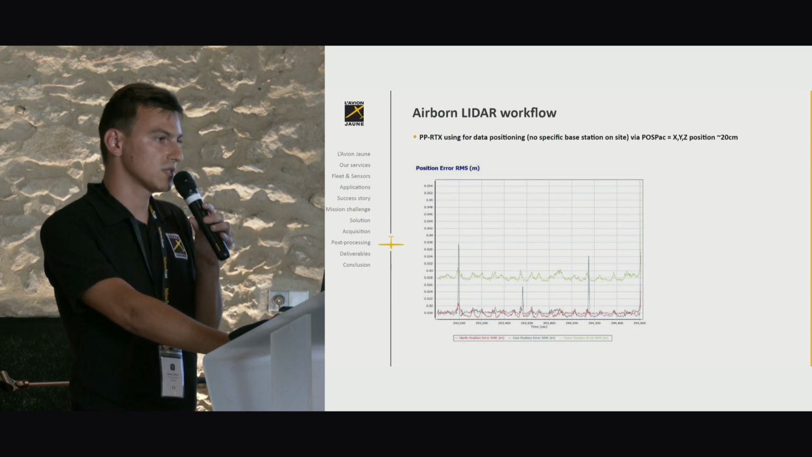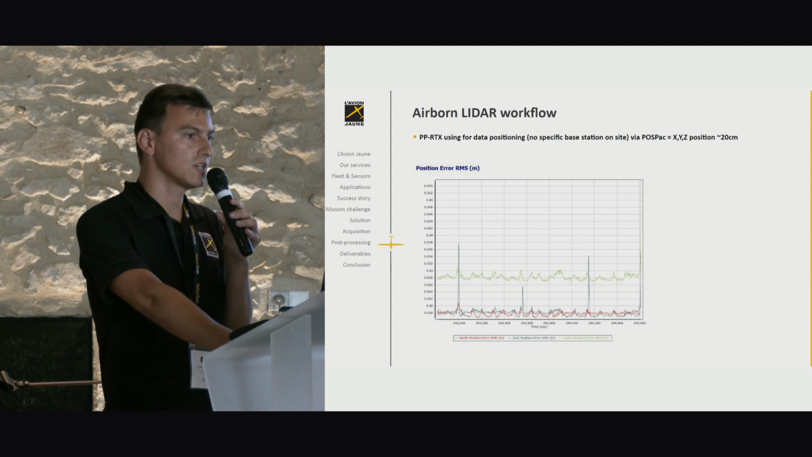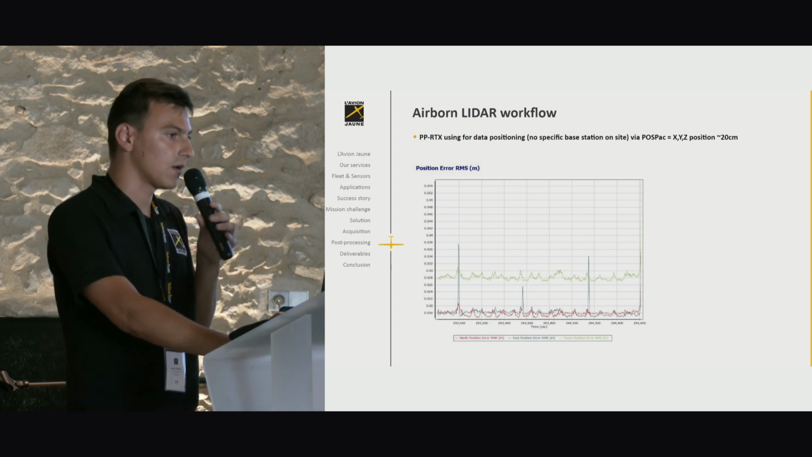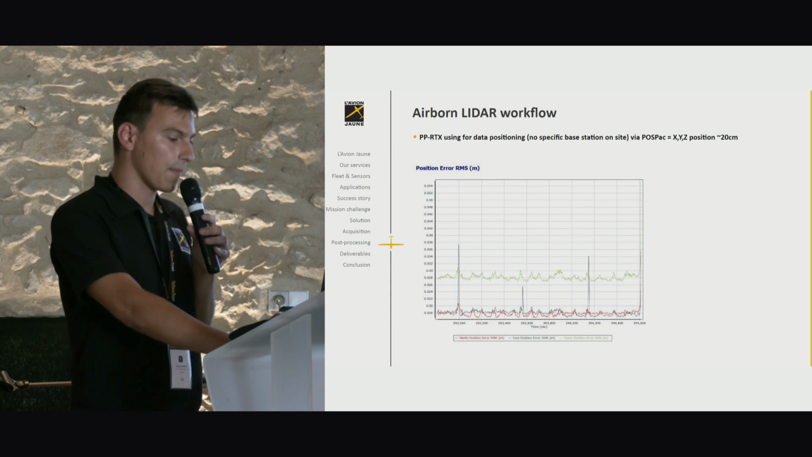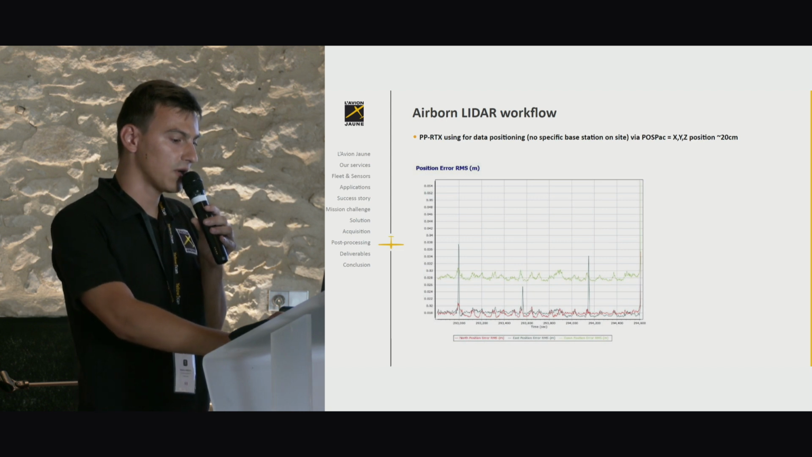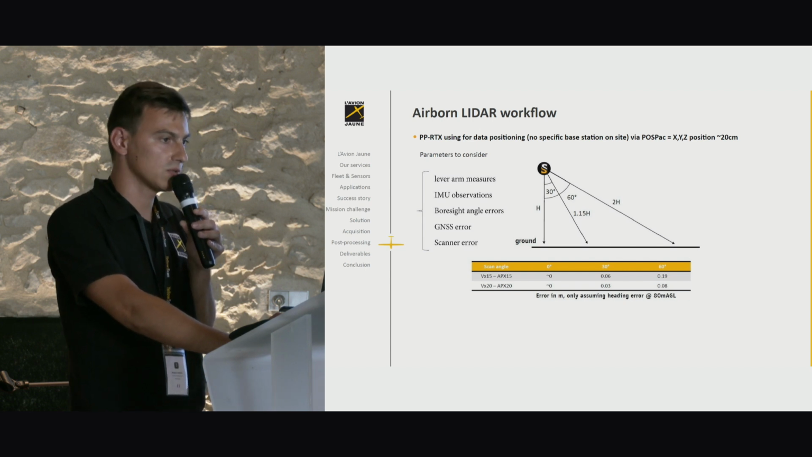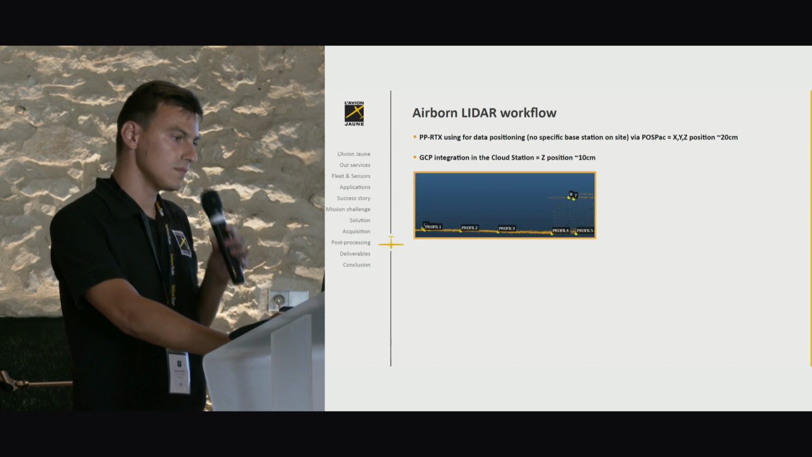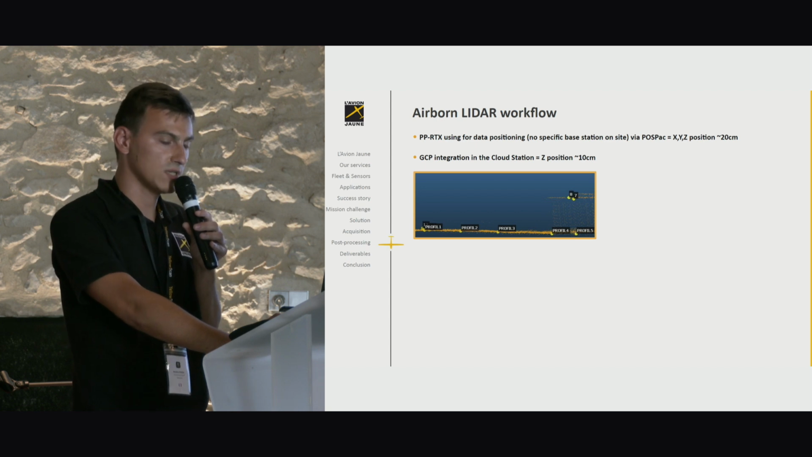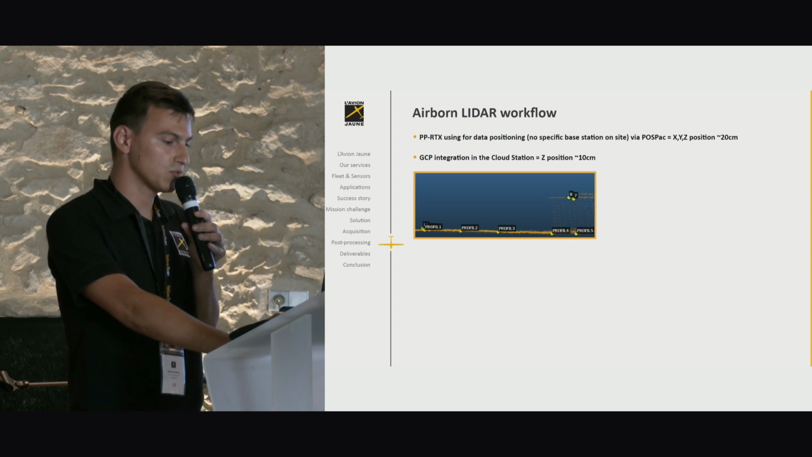Let's talk about the post-processing of airborne LIDAR. We don't have a specific base station on each site, so we use PPRTX for data positioning. This is the result of PostPac. The PostPac solution is very satisfactory, but as we're flying high, the position of the point cloud is close to 20 centimeters compared to the ground control points. So to improve the precision to 10 centimeters, as requested in the customer's specification, we add 2 post-processing steps.